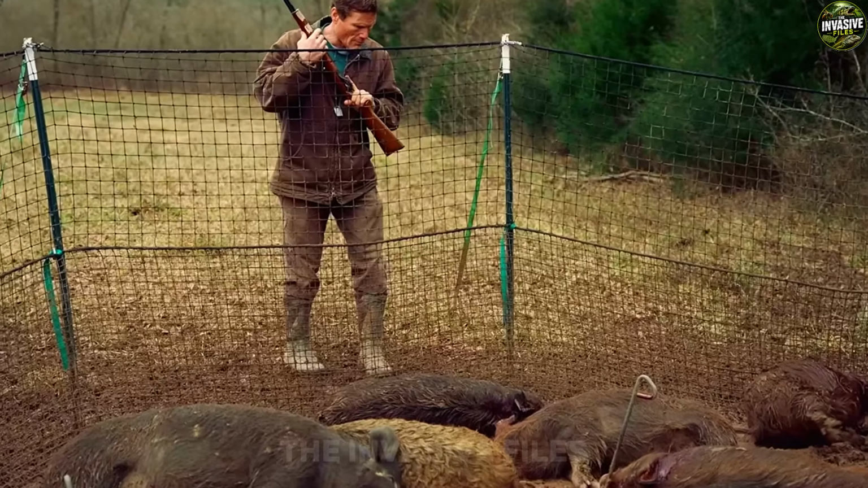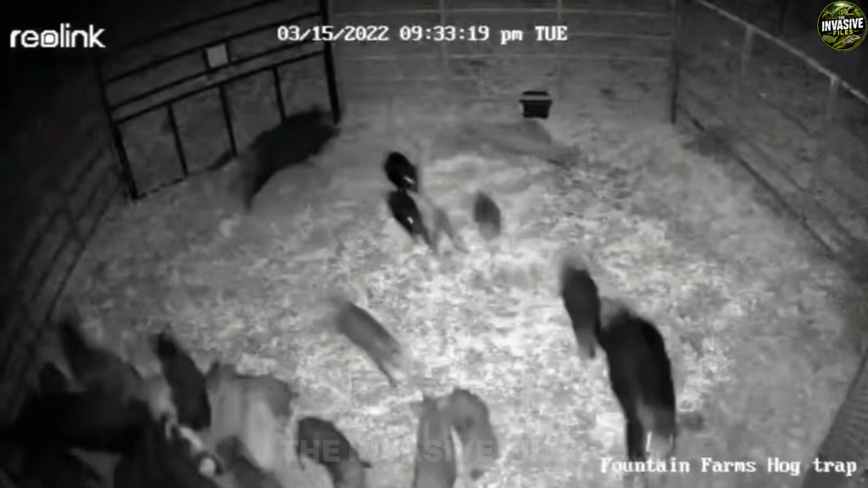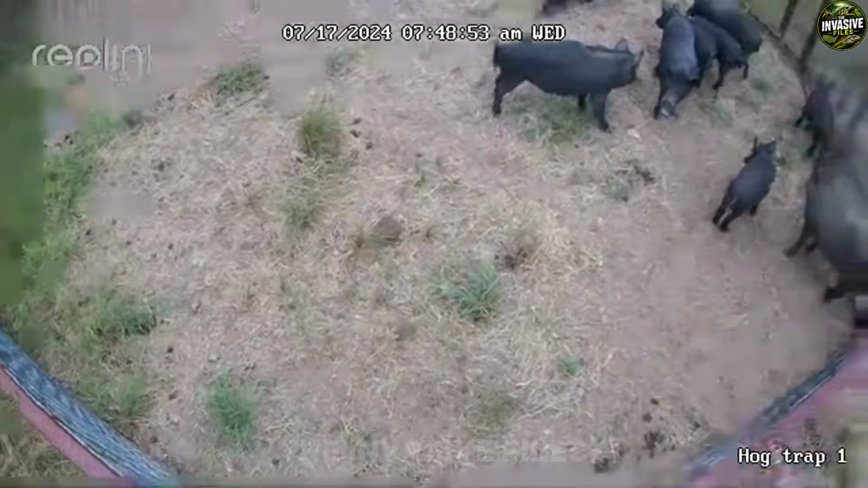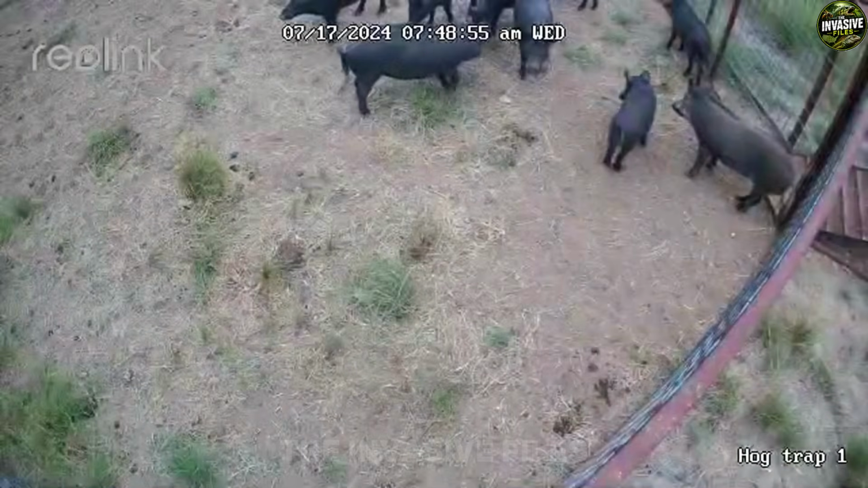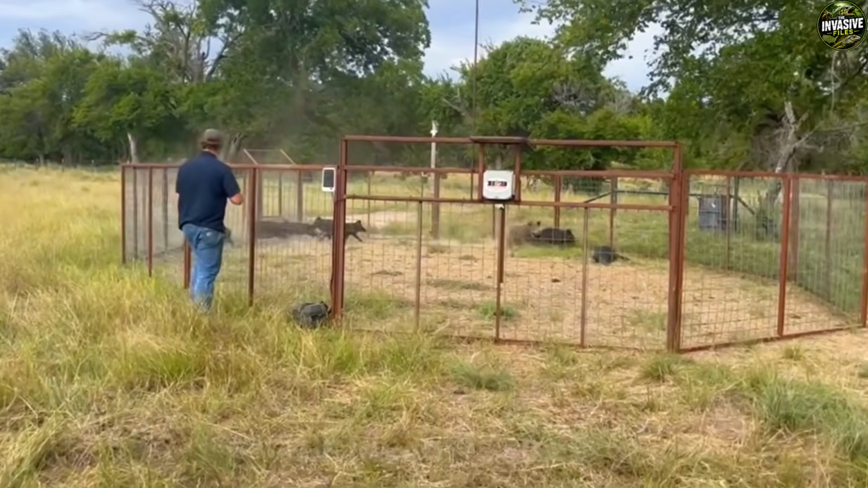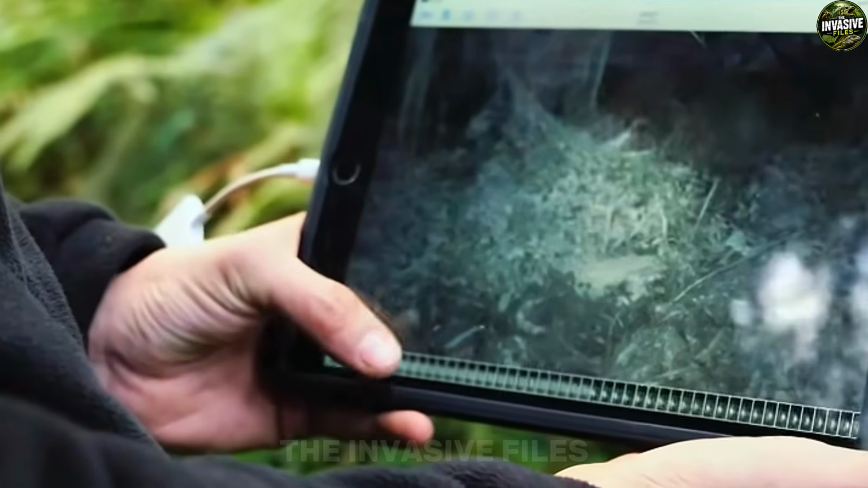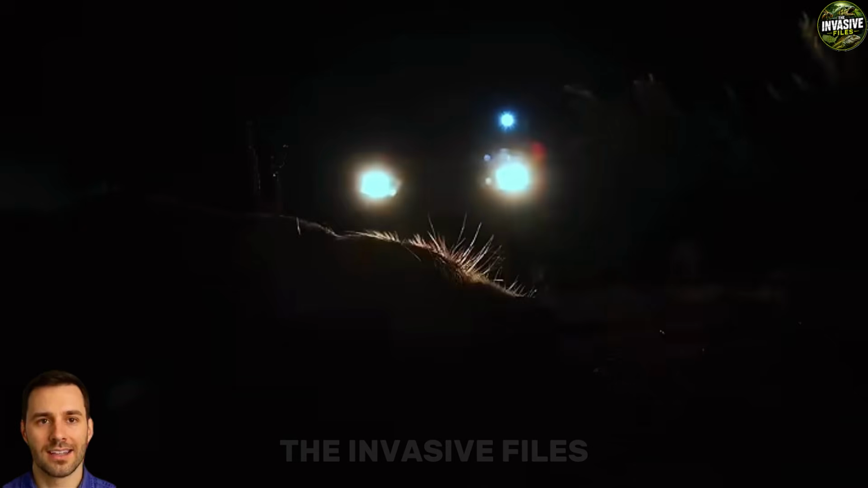The capture was a success, but catching them is only half the battle, because what comes next is governed by a strict, unyielding set of state laws designed to make sure these invaders never get a second chance to tear up Texas soil. With the whole sounder safely locked inside the steel wire mesh, Colt Miller does not just get to pack up and celebrate.